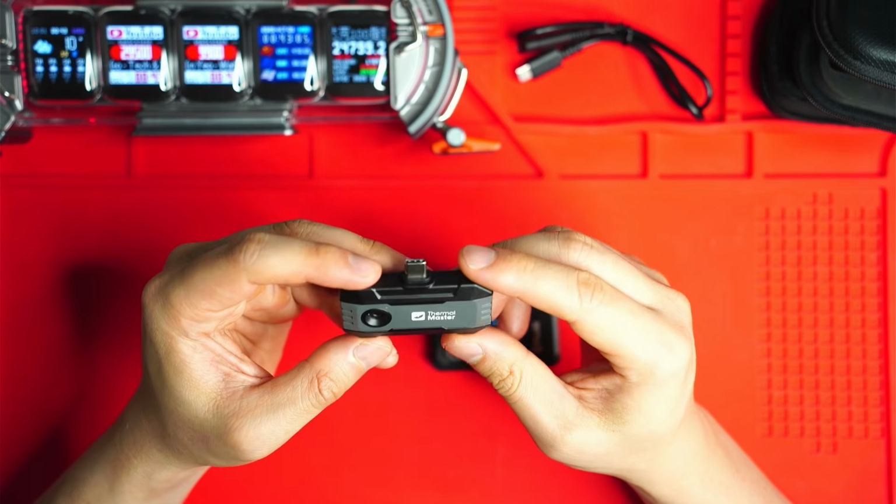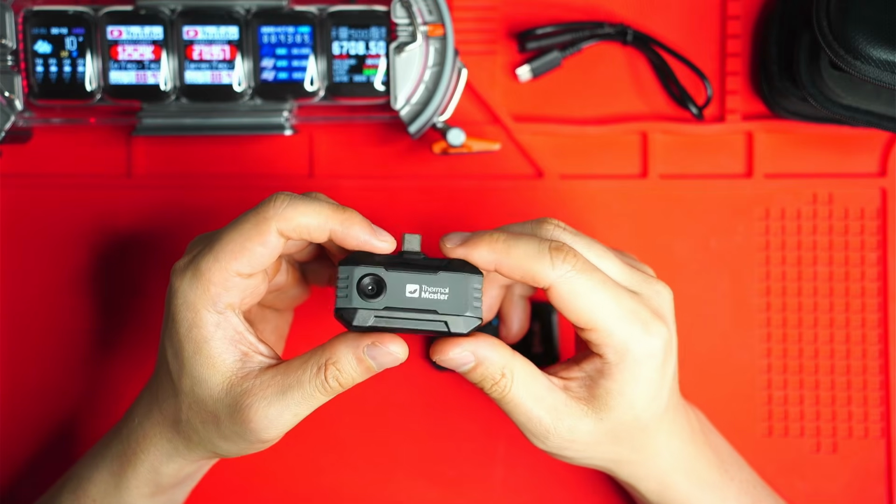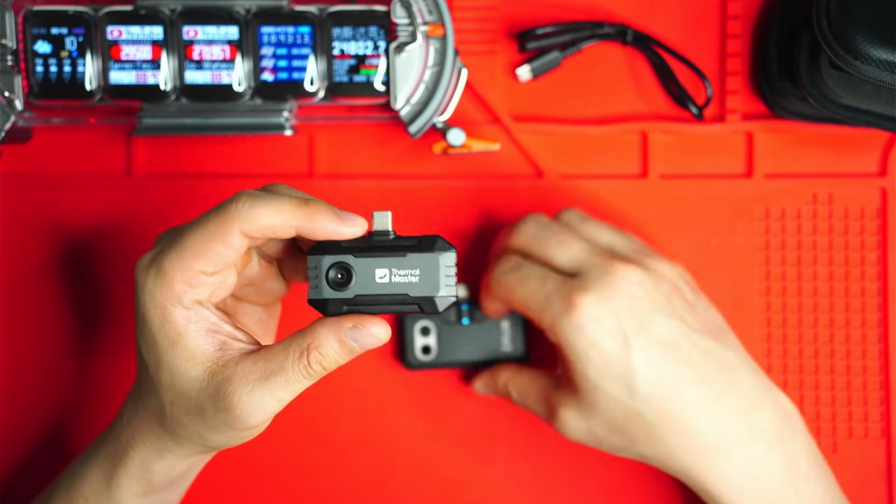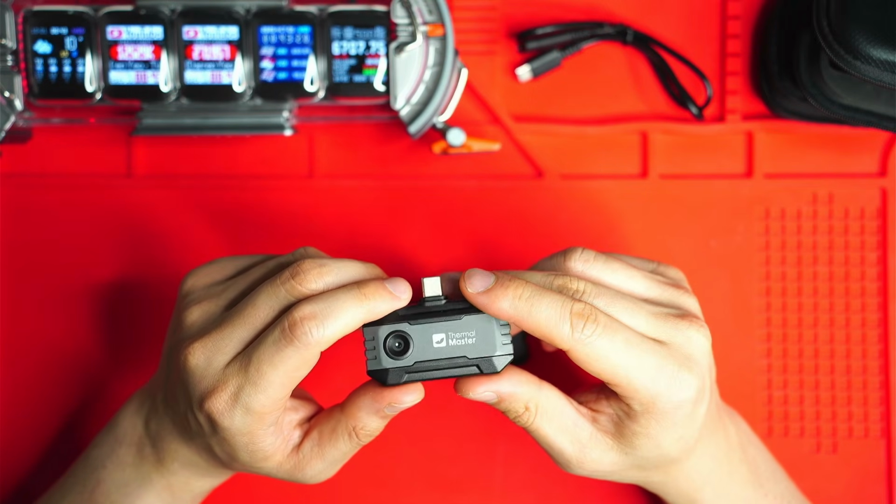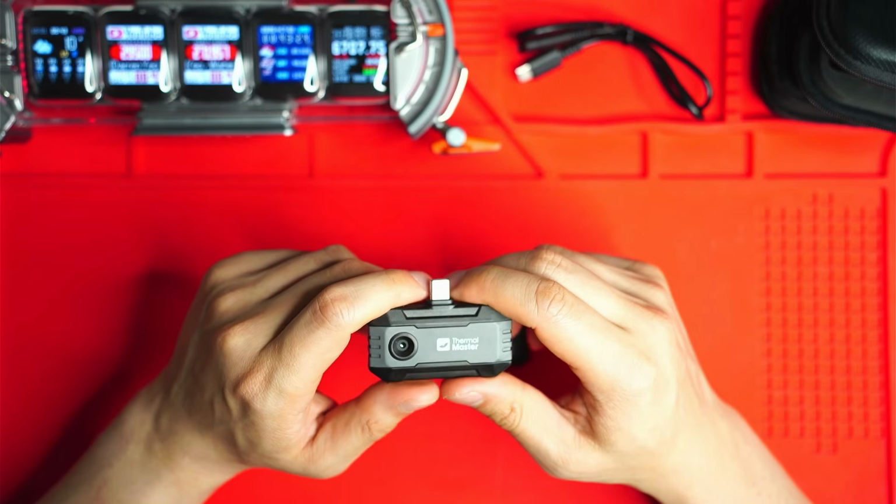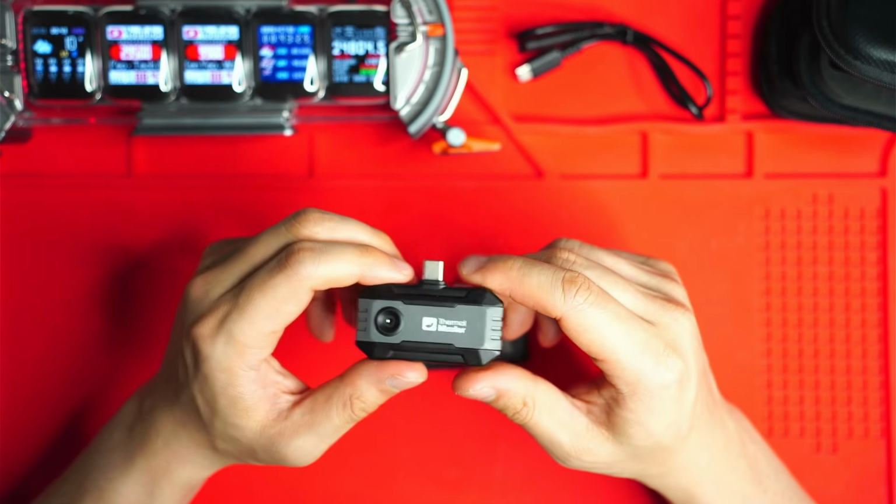Another big pro is the 25 hertz frame rate. It's just so smooth. Just wait till you see the demos at the end, compared to 8.7 hertz on the FLIR One Pro. You also get more palettes and pro measurement tools in the app for the P1 compared to the FLIR One Pro, and there's no separate charging needed. This thing will just run directly off your phone.